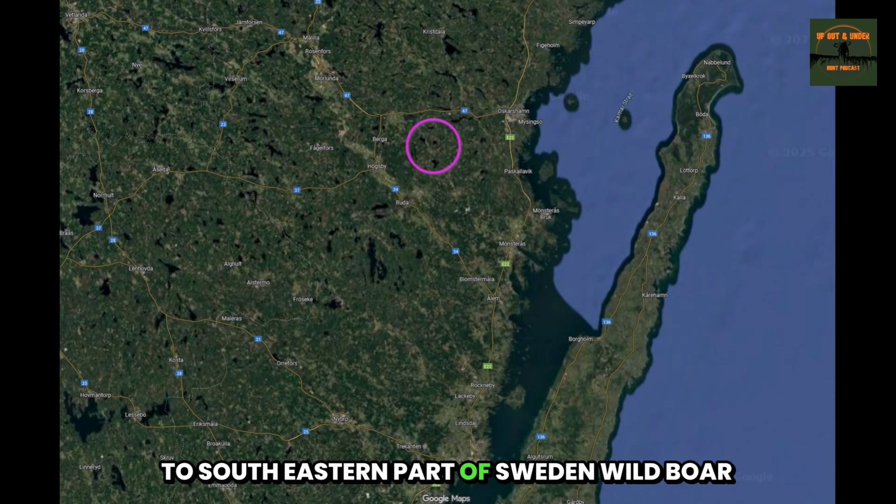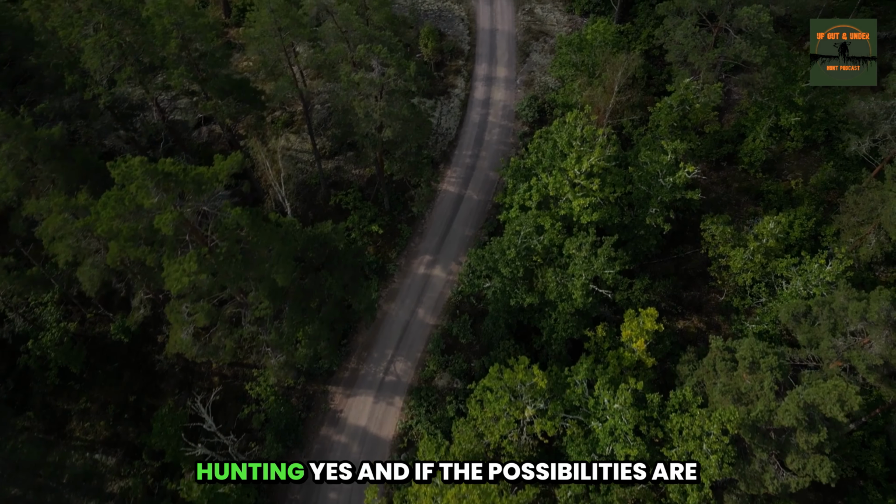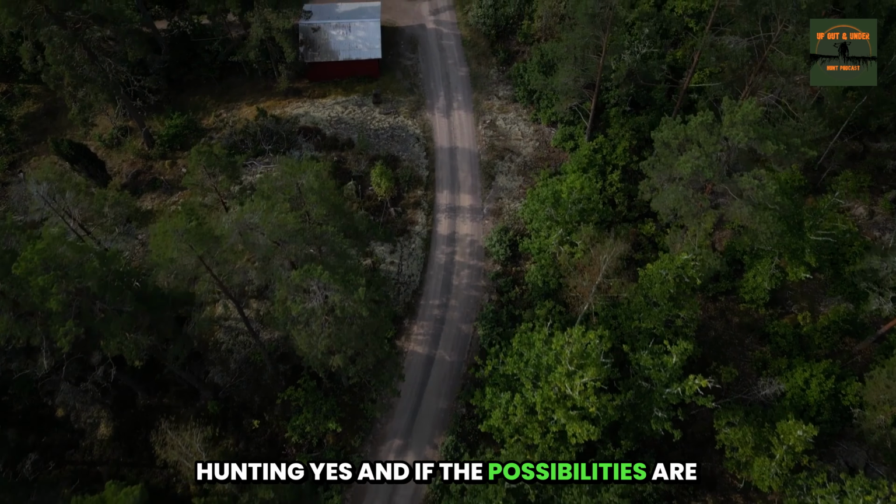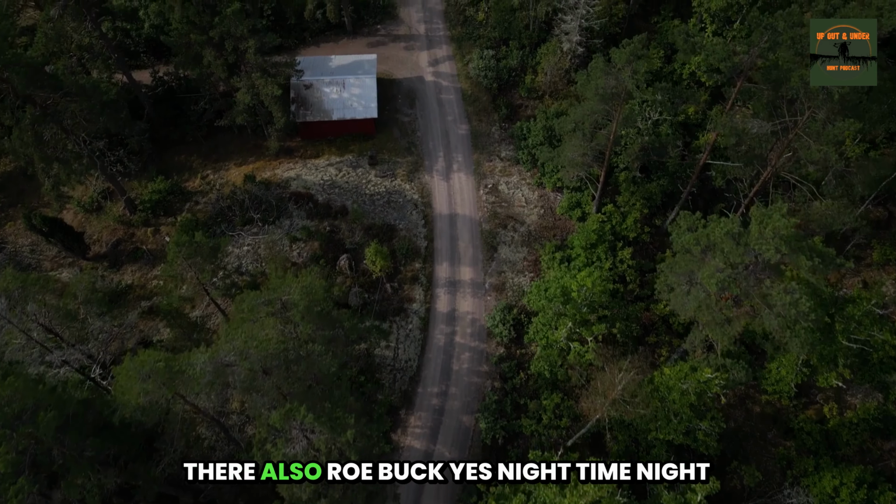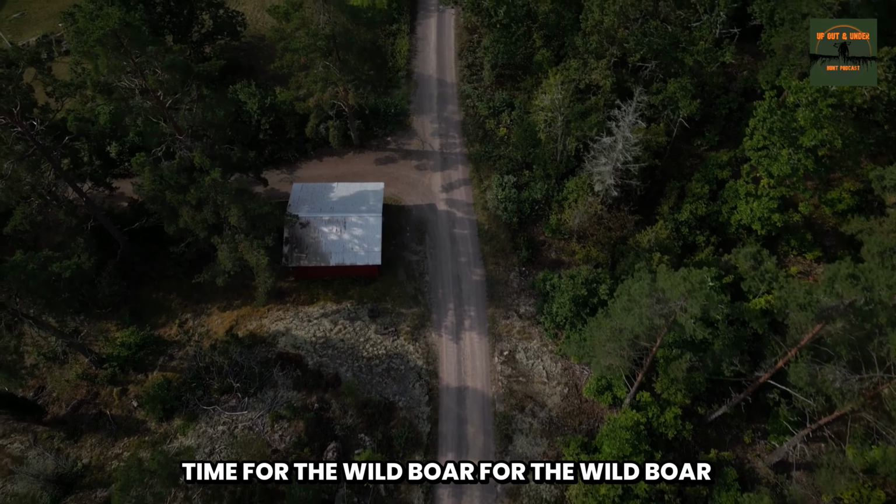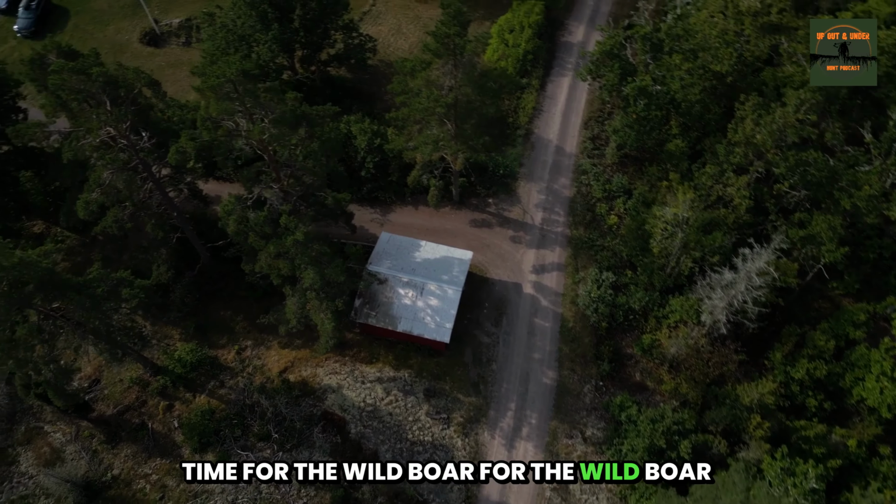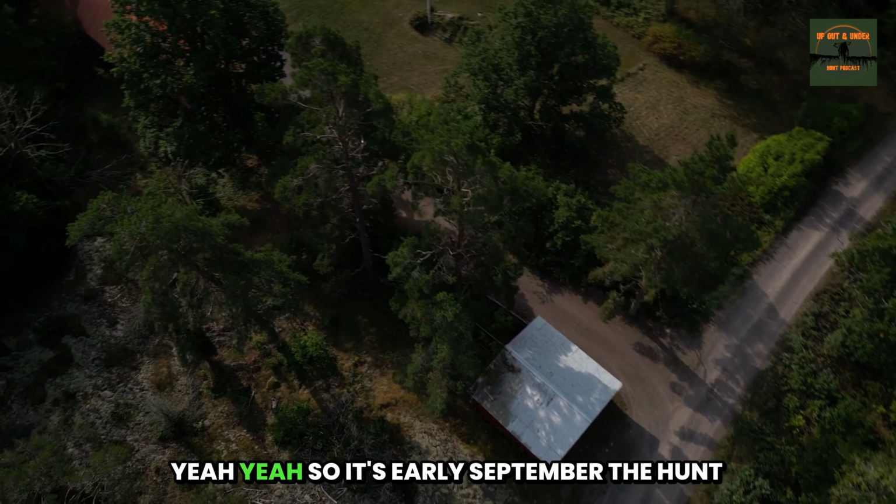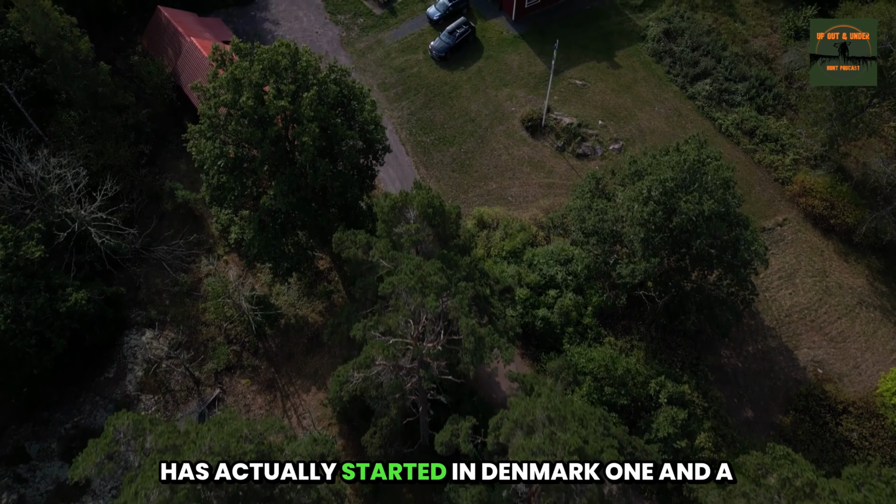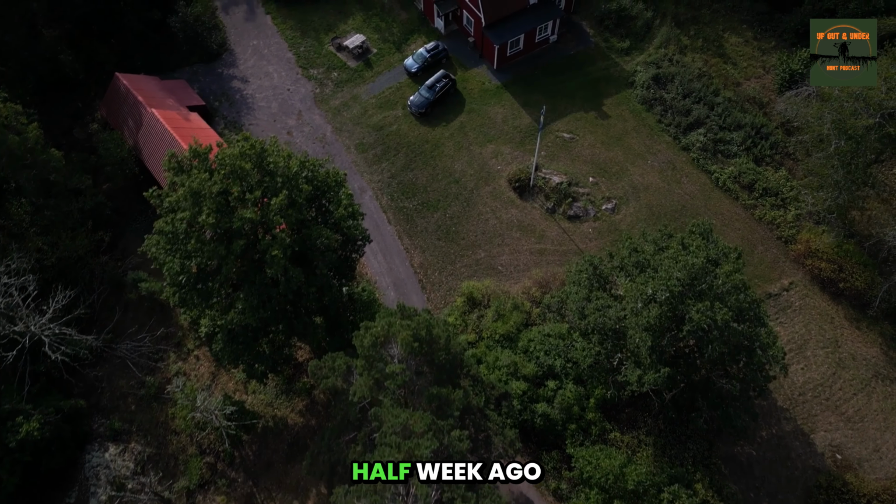Southeastern part of Sweden. Wild boar hunting. Yes. And if the possibilities are there, also roe deer. Nighttime for the wild boar. Yeah. So it's early September. The hunt has actually started in Denmark 1.5 weeks ago.